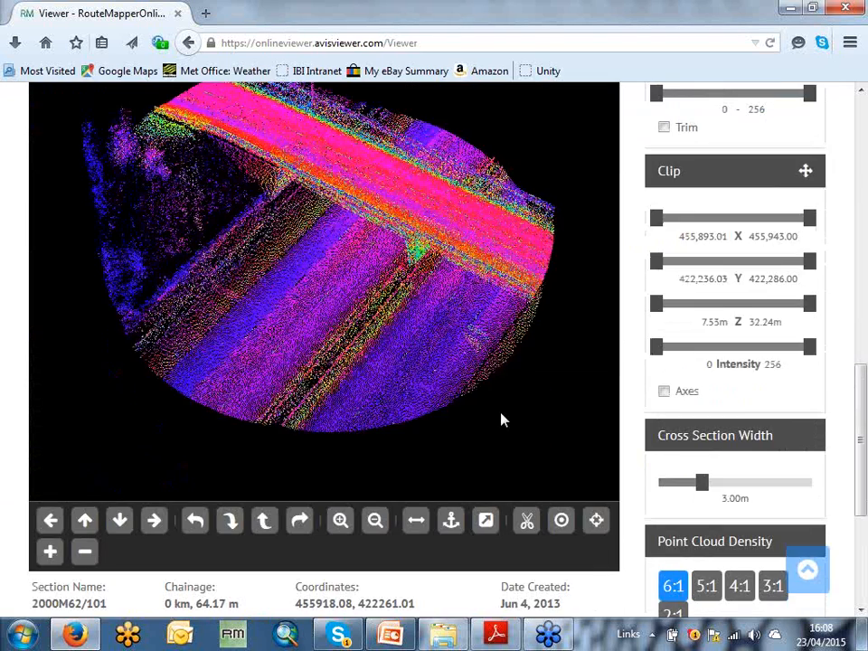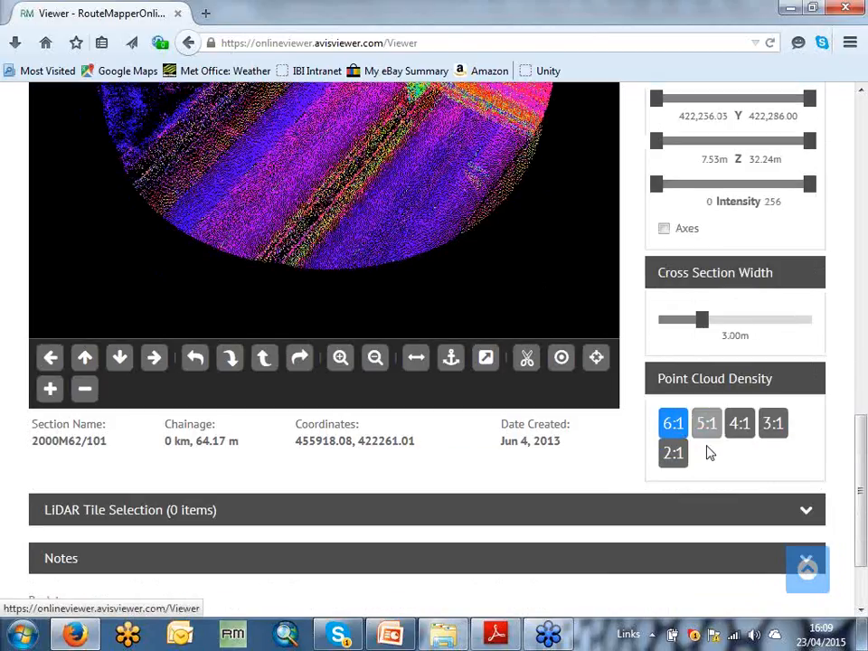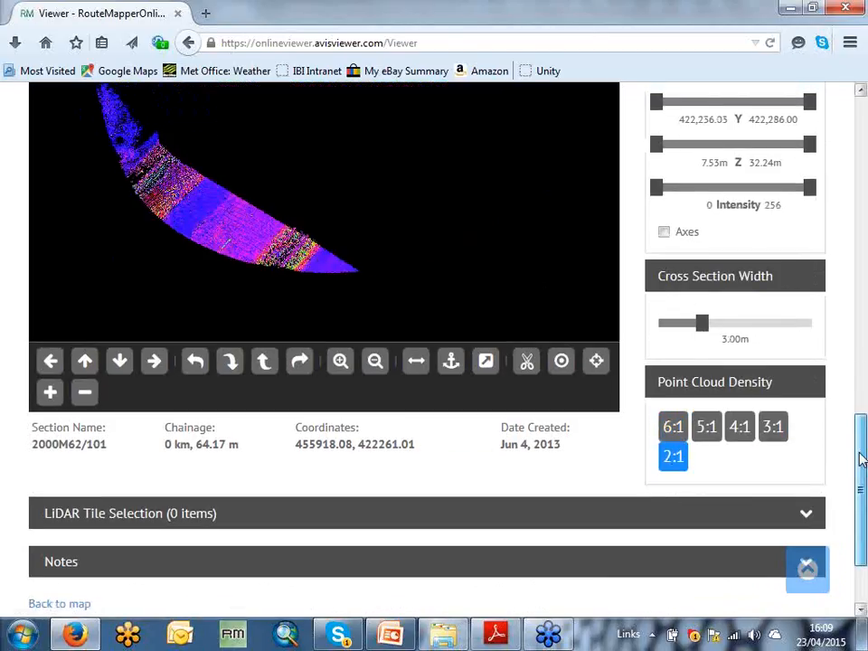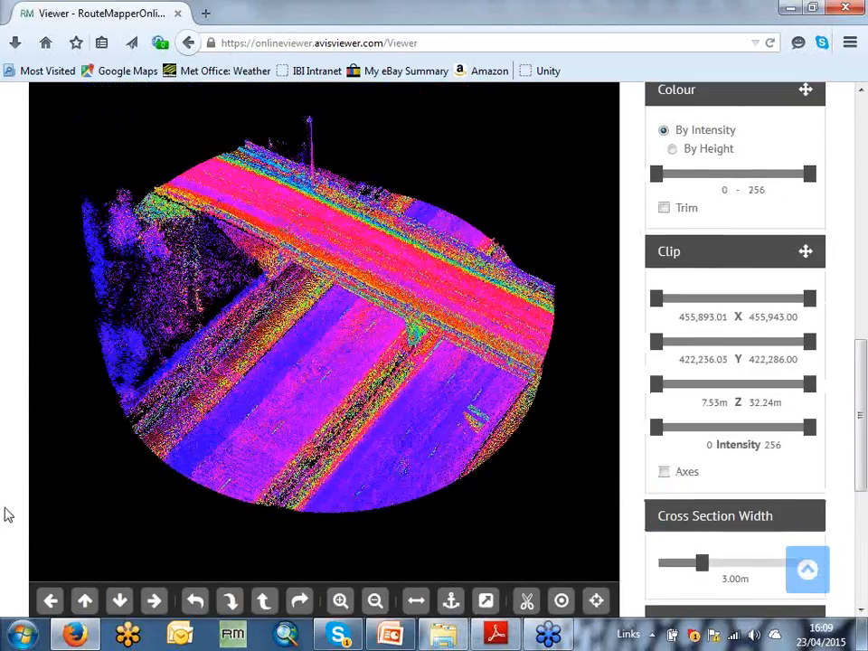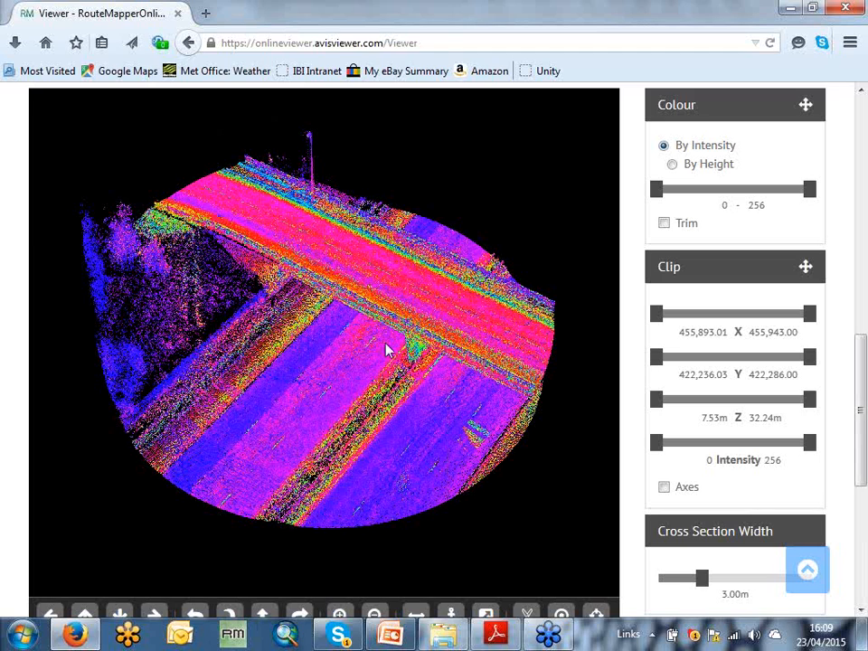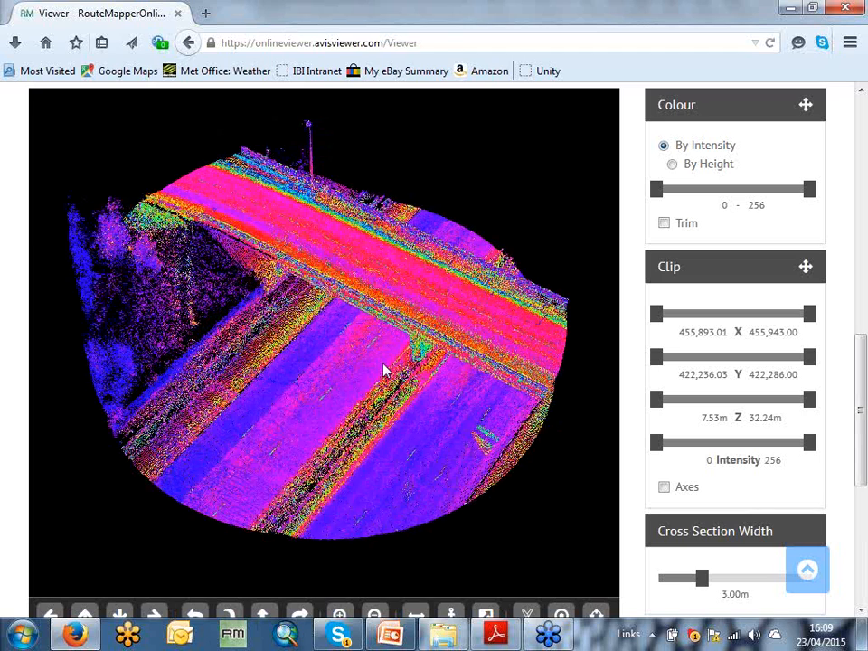To start off with, we cheated a little bit. We reduced the point cloud density. Here we're at a 6:1 ratio, as demonstrated here, but we can bring that down to a 2:1 ratio and make it even denser. I'm not sure if anybody timed that. That was roughly about the same time, 2 to 3 seconds. And now we've got an extremely dense LiDAR point cloud.